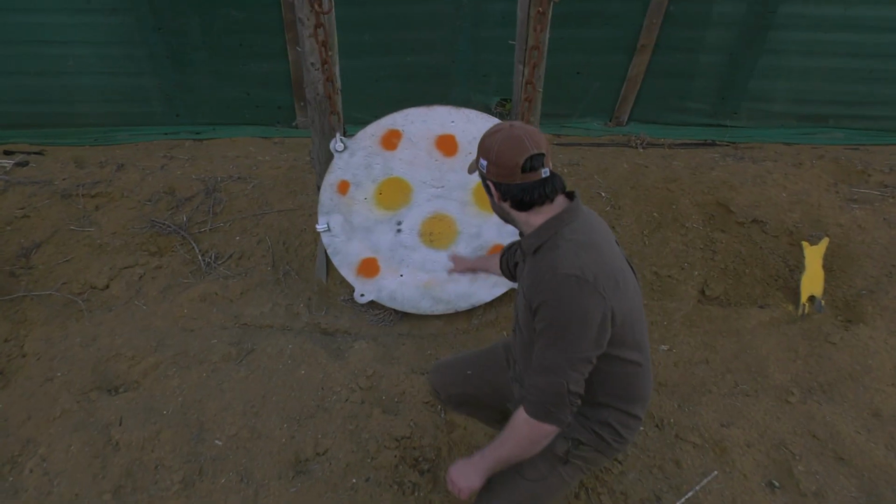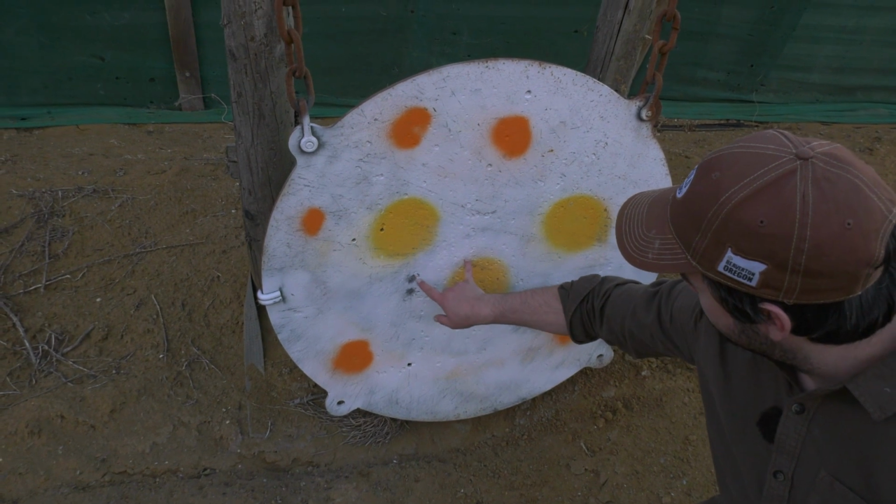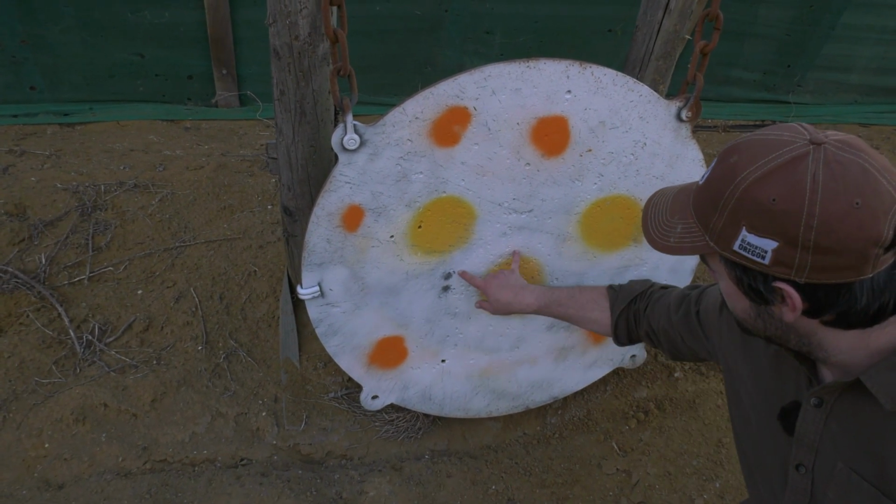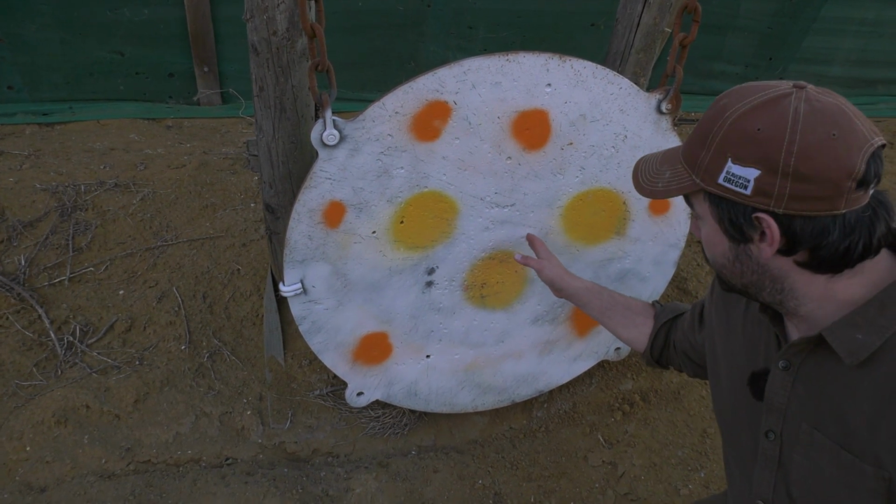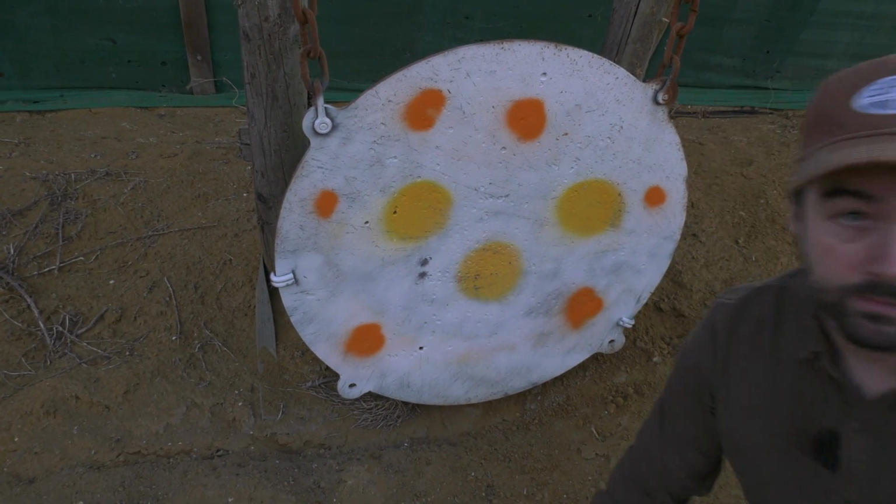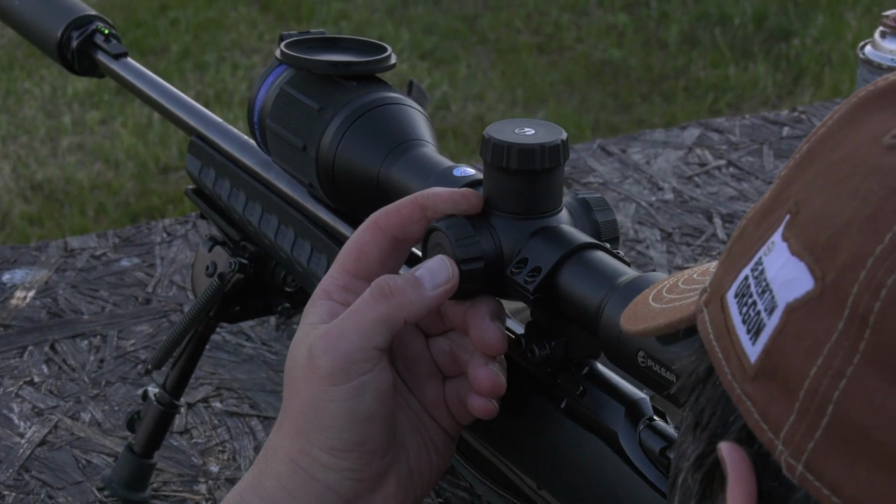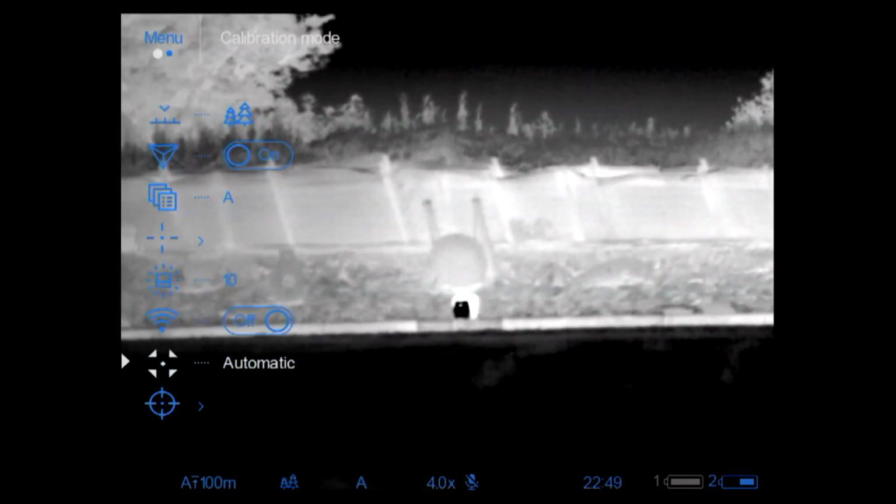So you can see here from about centre, we're just slightly down to the left, probably about, I would say, maybe 3.5 inches, 4 inches or so. So we'll freeze frame that back there, and then we'll drag the crosshairs across and pin it onto that. Then that should kind of align us so we can get back onto that box. What we're going to do now is, so we've hit that gong and we know we're to the left of it, about 3.5, 4 inches.